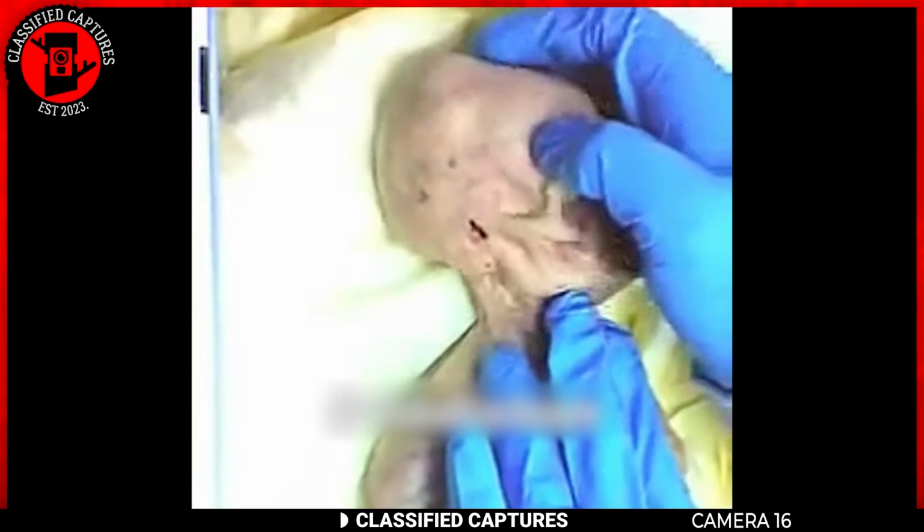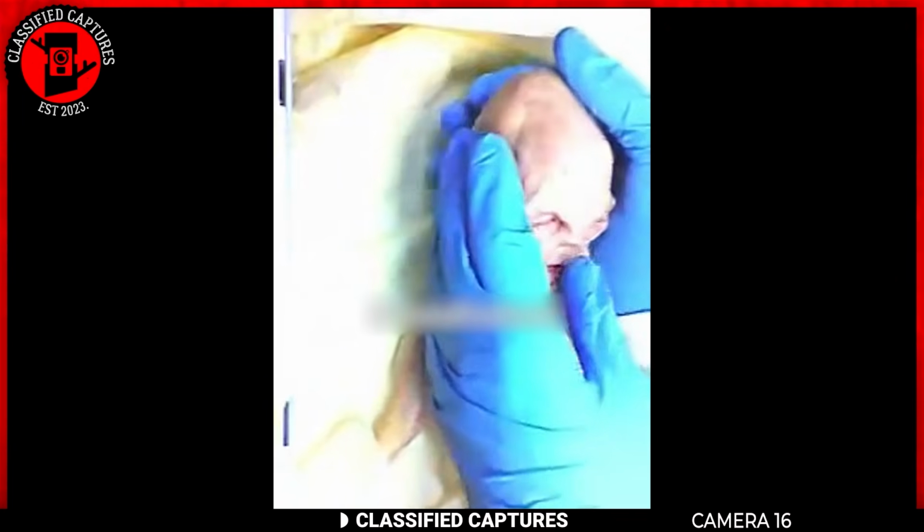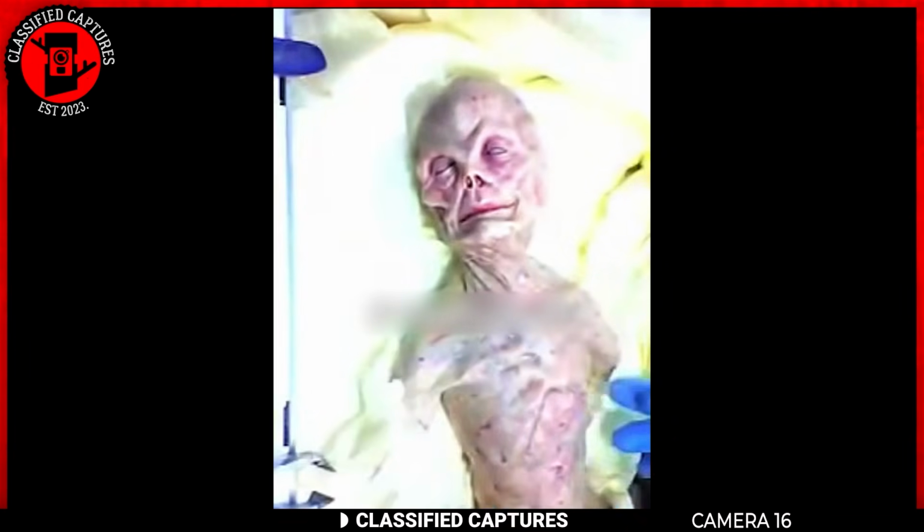Some people claim this is just a hoax, possibly a man-made latex model crafted to look like an alien. They argue that the details are too convenient and the timing suspicious. However, there are others who firmly believe this is the real deal. What do you think? Are we looking at genuine extraterrestrial remains, or is this just another case of a clever fabrication?